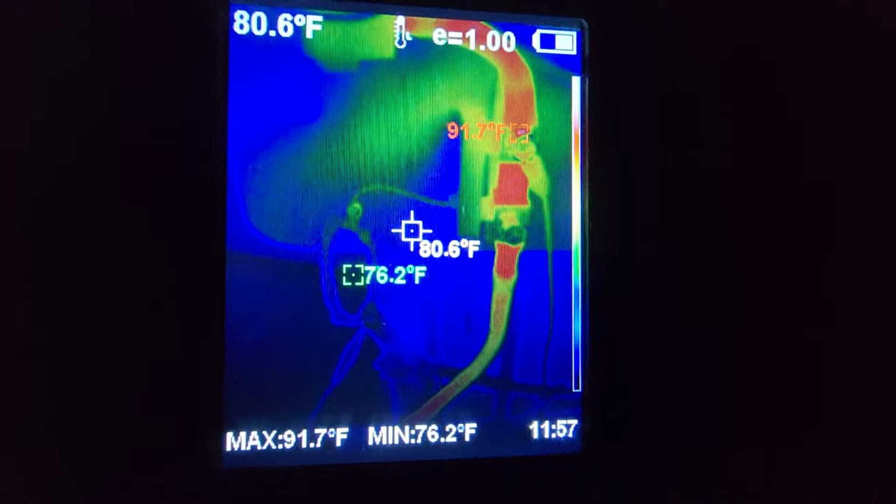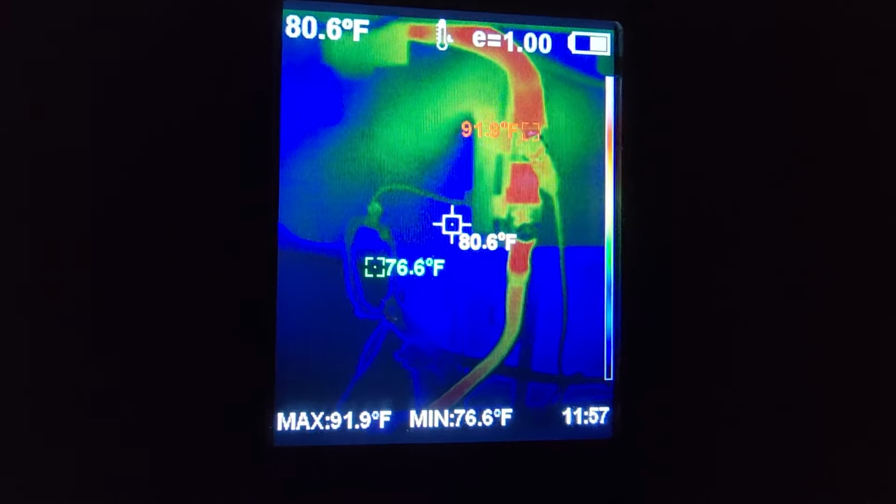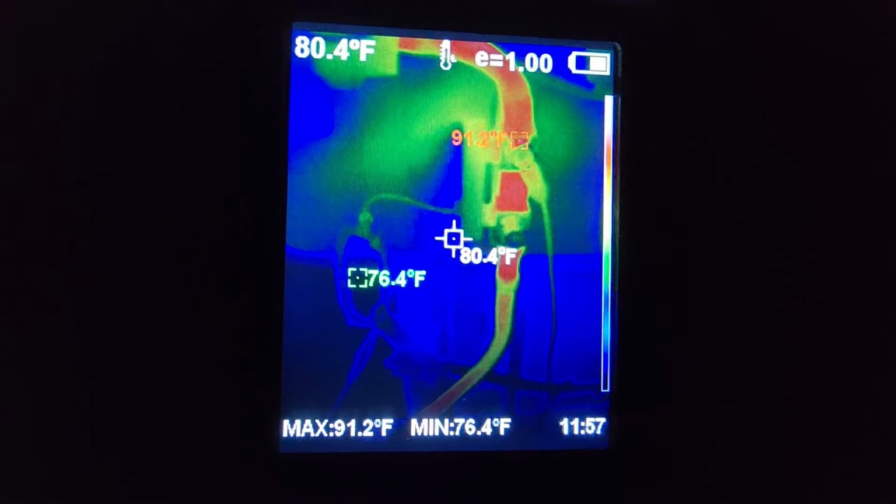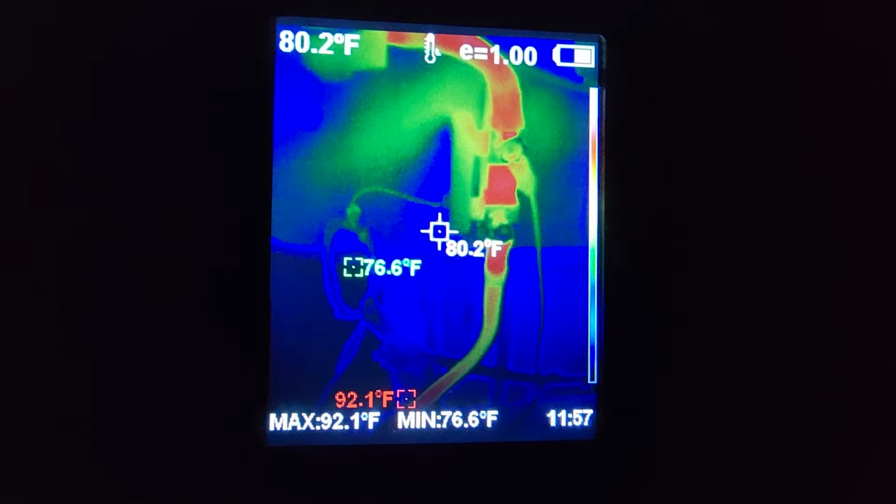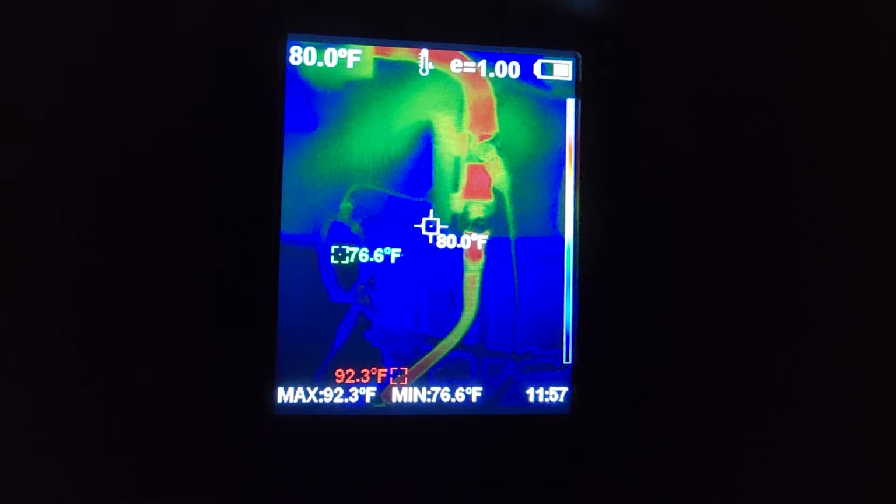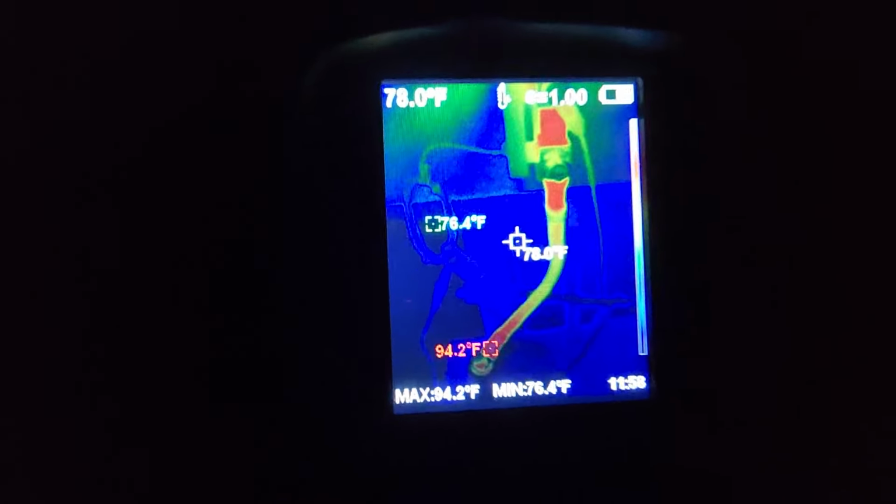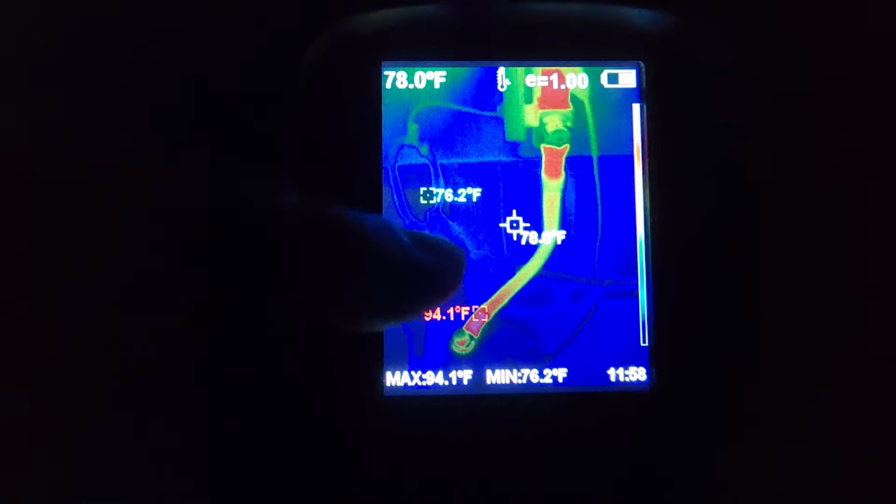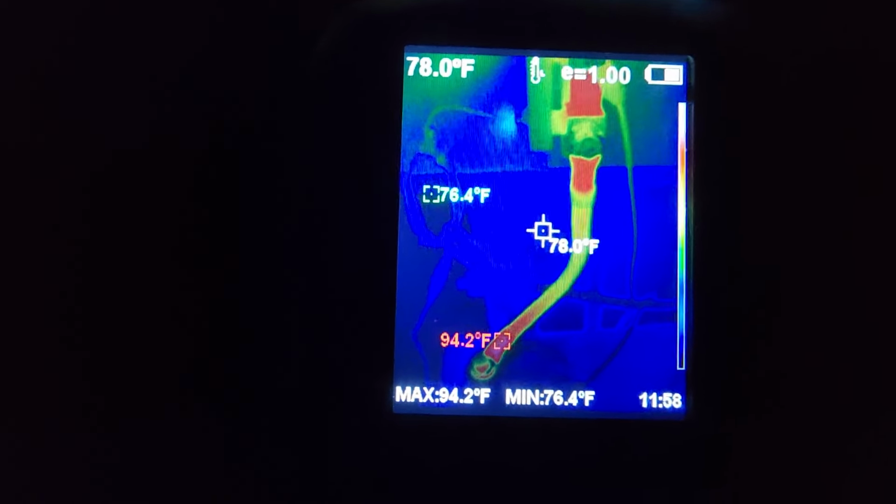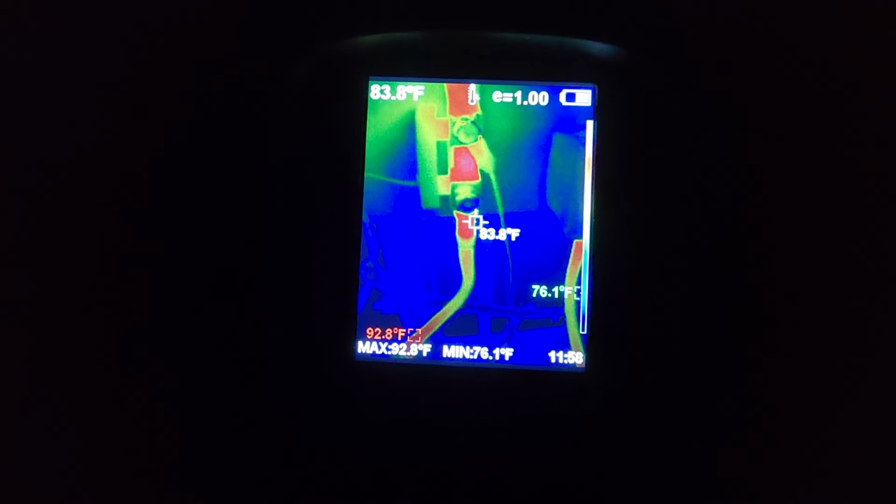But just to show you how accurate it is, you can see that it's giving you all three temperature readings right there. It moves around whenever you move the gun. It kind of jumps around a little bit, but it shows you your hottest and your coldest temperature. So that middle number right there, where it's got the little crosshairs, is the pinpoint. Wherever you're pointing, that tells you the exact temperature.